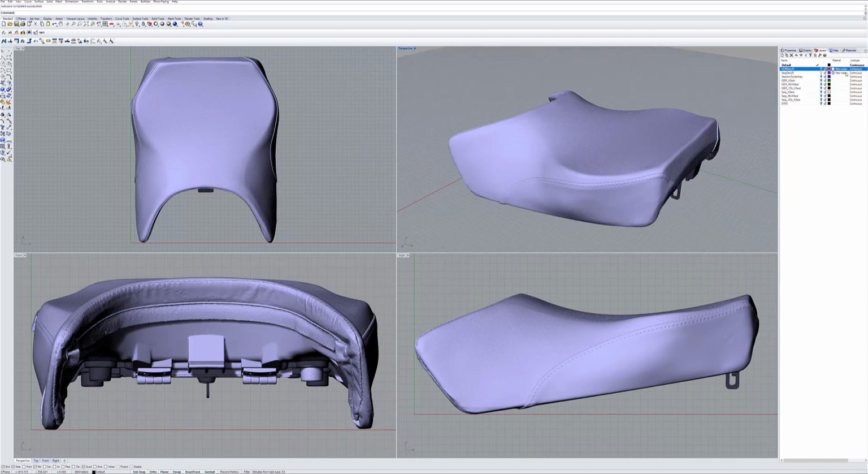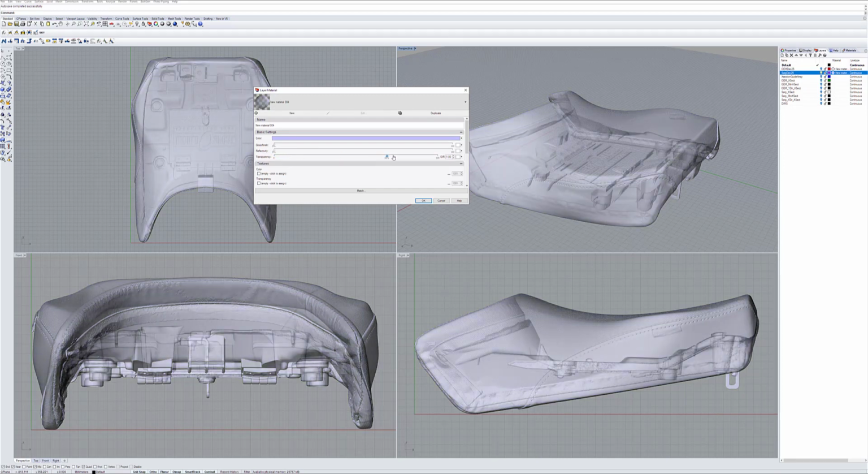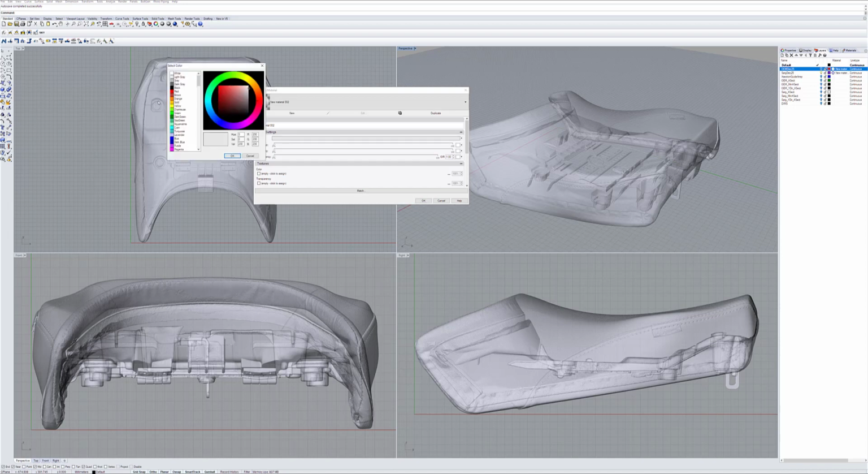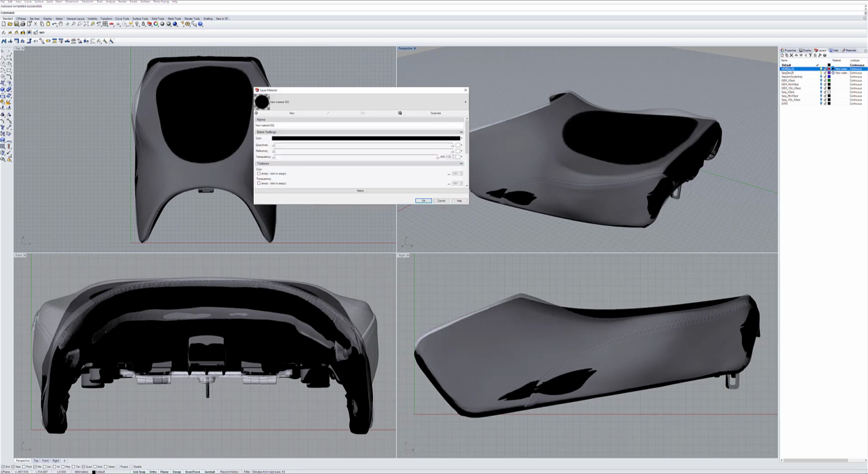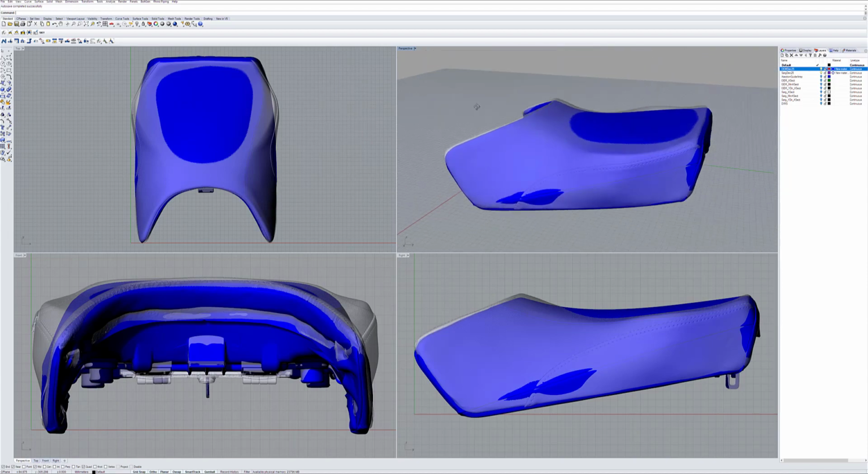So let me change a couple attributes here, and we're going to make this guy transparent. And let's change the color of the stock seat. Let's see if we can get an idea here. There you go. It's probably a little bit better.